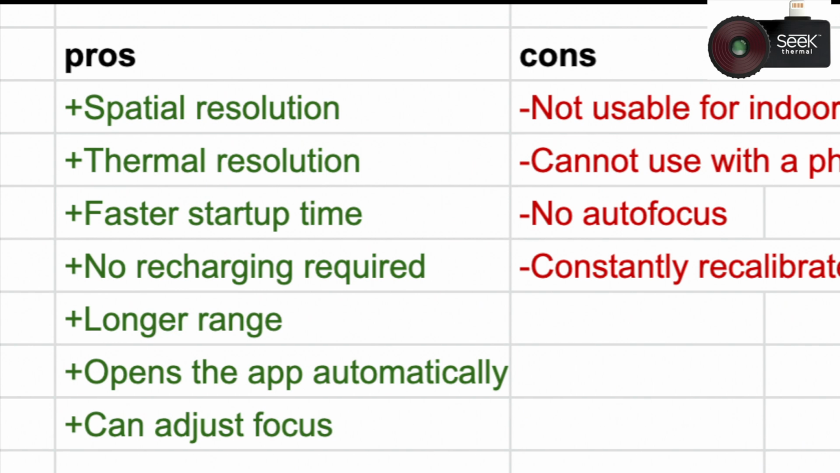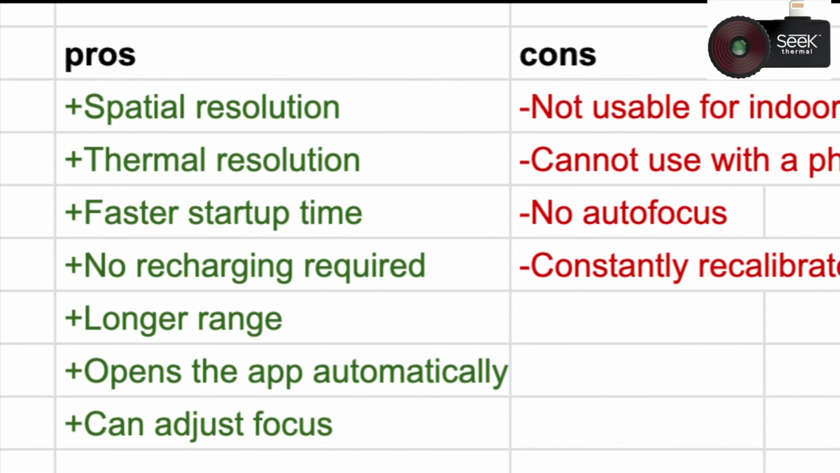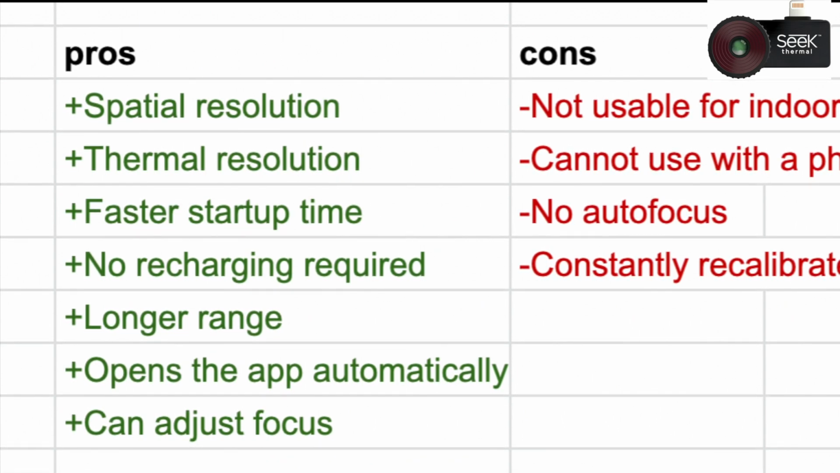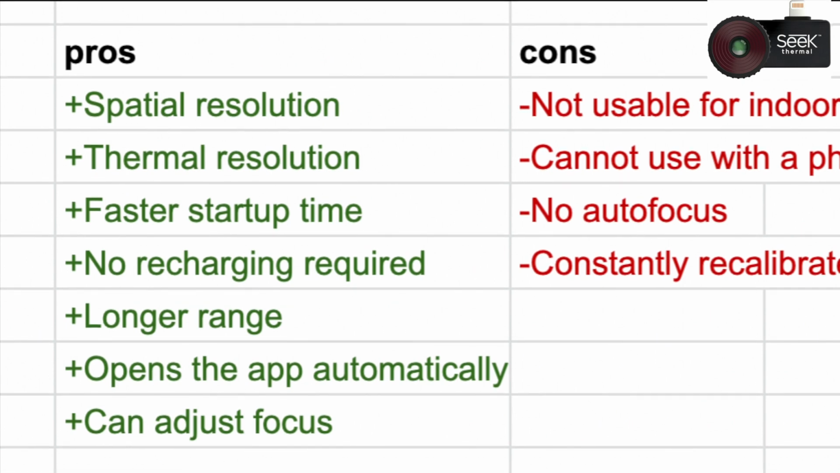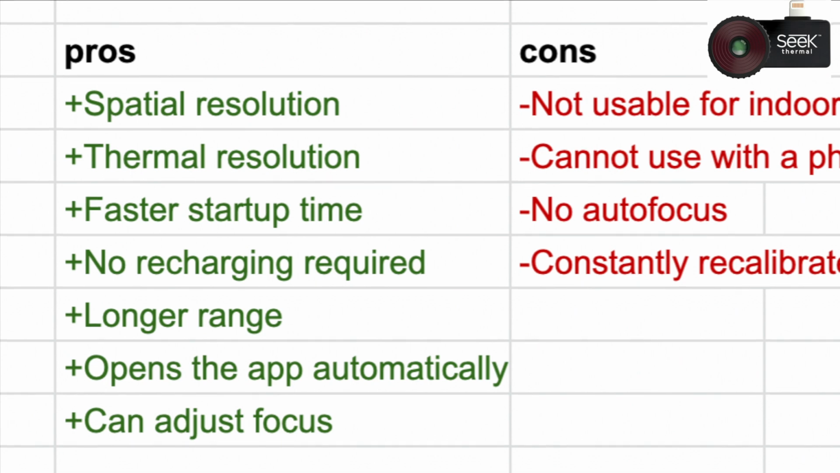The other advantage is that you can adjust focus manually, so you can pinpoint whichever object you're trying to measure and focus in on that object specifically, so that it's not trying to record everything or trying to guess what you are trying to record.